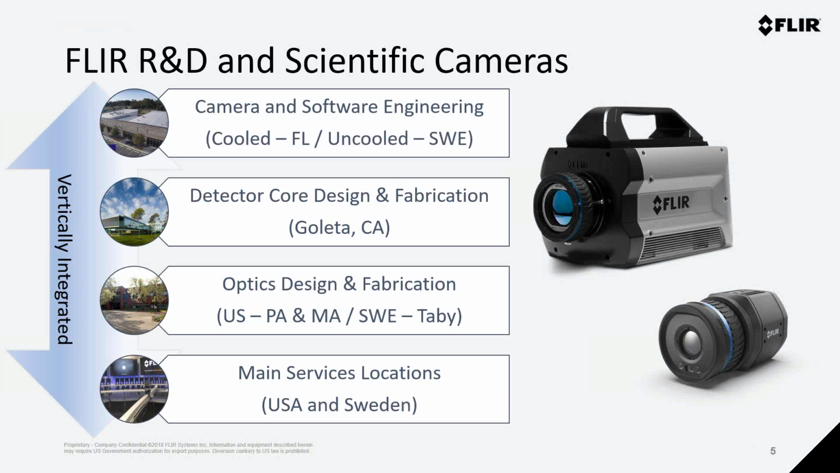Many of the lenses are also designed and assembled at FLIR plants in both the US and Sweden. All these components are then brought together to support cameras being engineered and built specifically for R&D and science applications by the FLIR teams in Niceville, Florida, as well as Täby, Sweden. This control of the supply chain allows FLIR to leverage technologies across a number of different business units, and also provides a lower cost basis for our cameras.